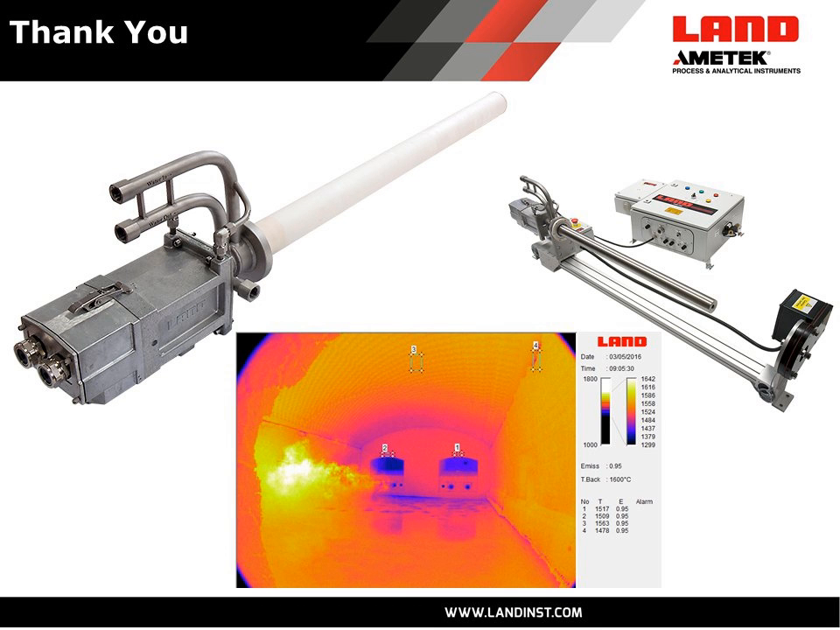So this is what we provide. Here is what we call the NIR-B glass thermal imaging camera. It has a long lens probe on the face of it. This lens probe is nickel-free. It is coated in high-temperature ceramic,